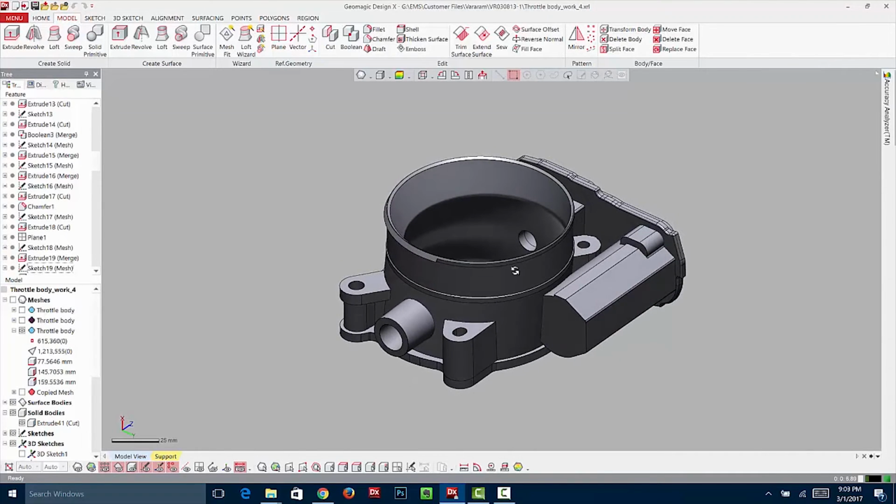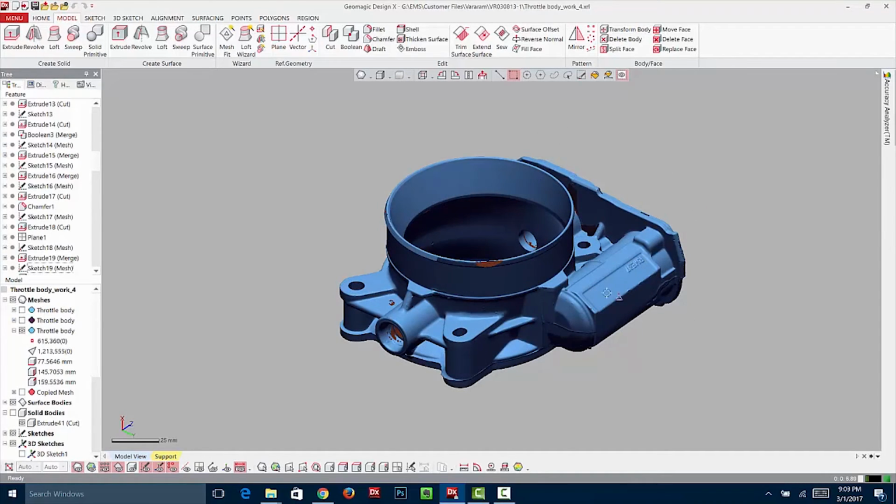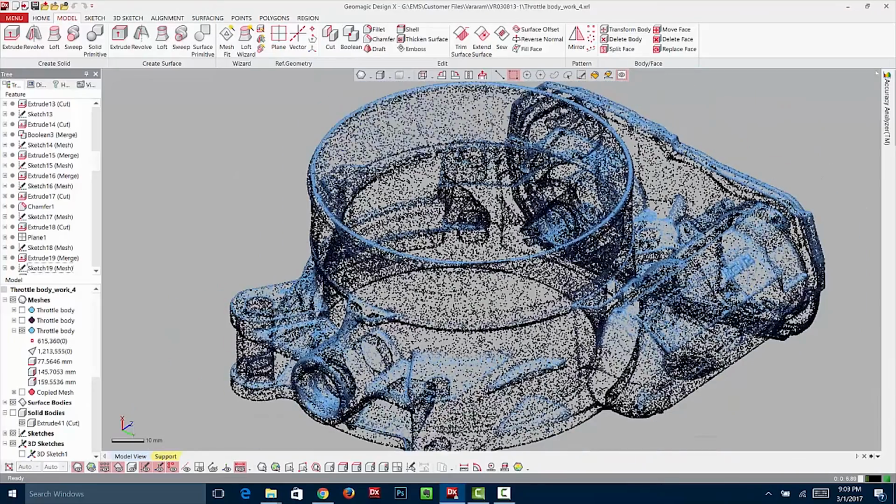So ultimately, this is what we end up with. This is a CAD model. This now can be output as an IGES, a STEP, or a Parasolid, where the scan data, let's turn this solid model back off, is an exact replica of the manufactured part, and it's just polygons. It is not a CAD model.